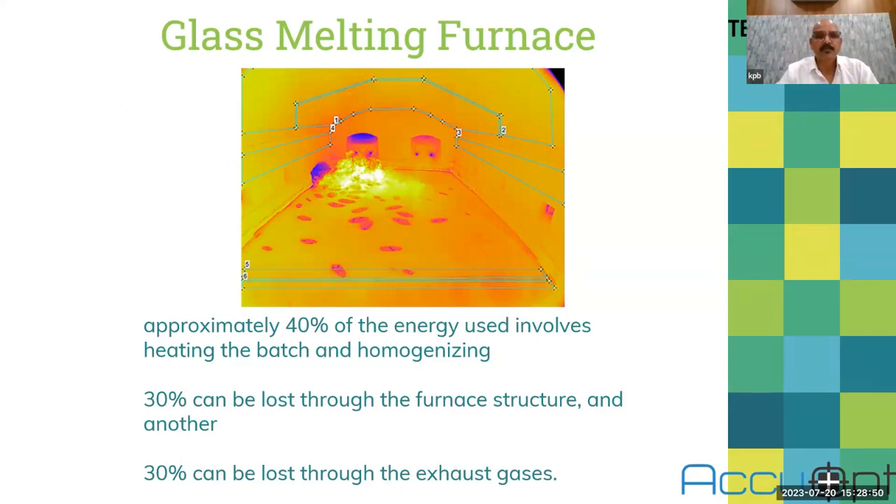So we have a very special mechanical and cooling arrangement to deploy such thermal cameras in a glass melting furnace. By deploying such a camera, you can save at least 30% of your fuel by precisely measuring the temperature inside the burning furnace.